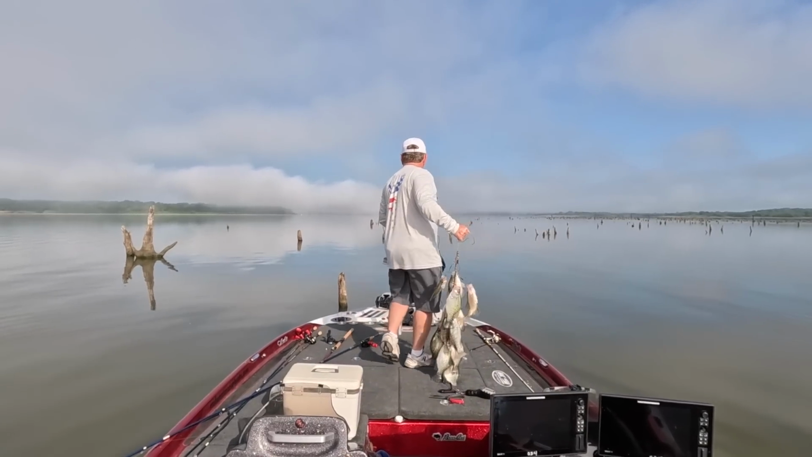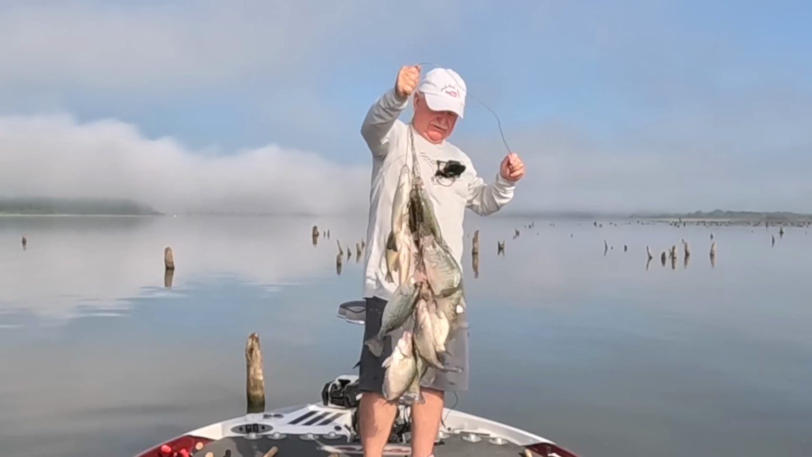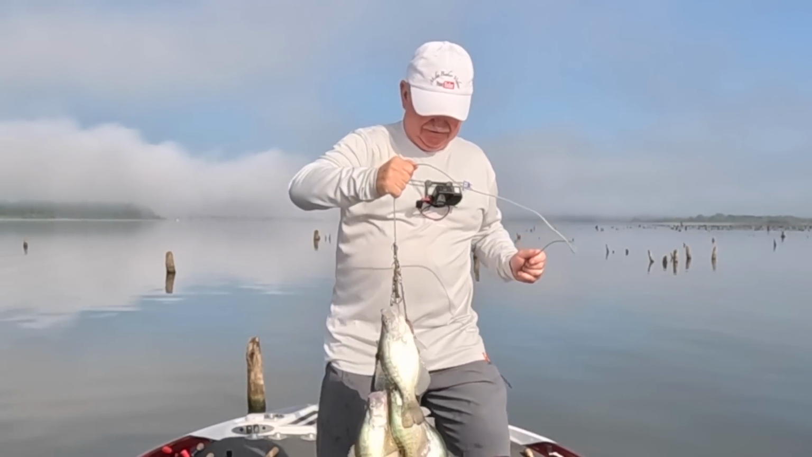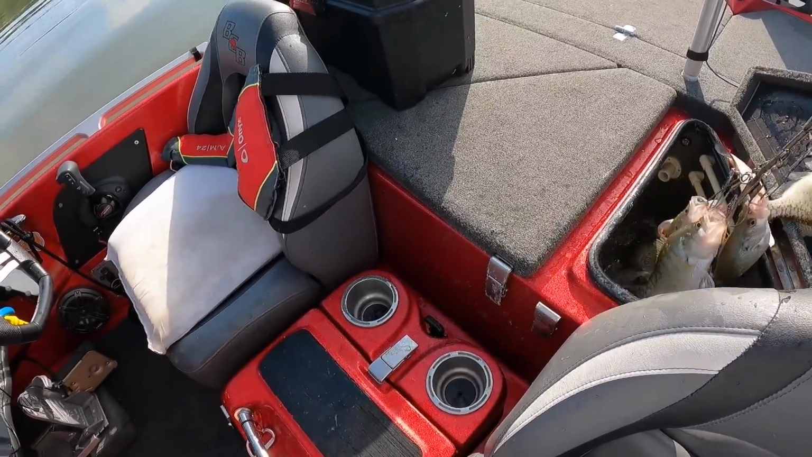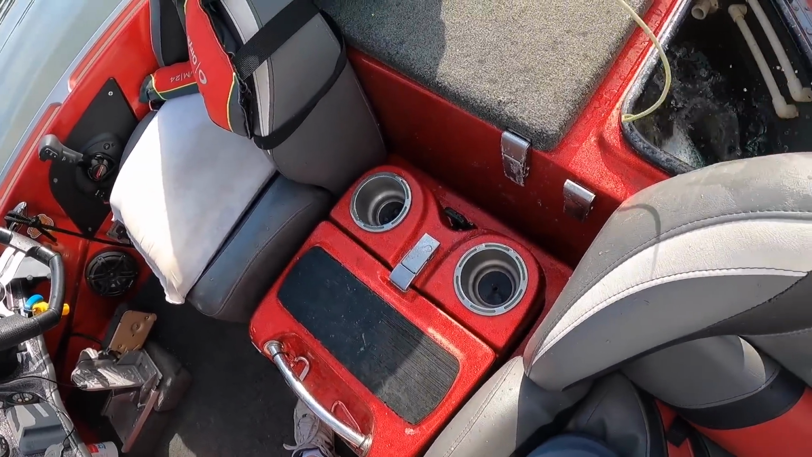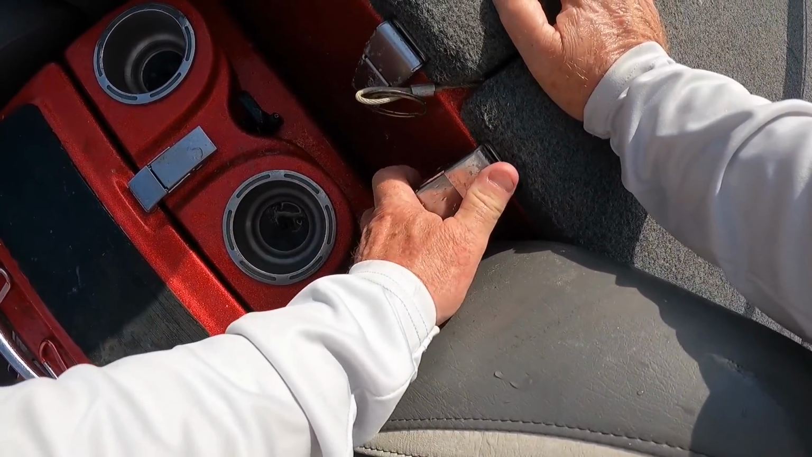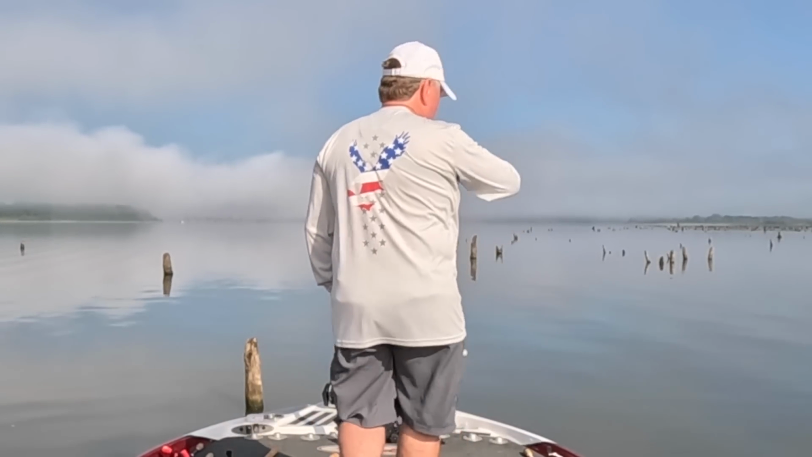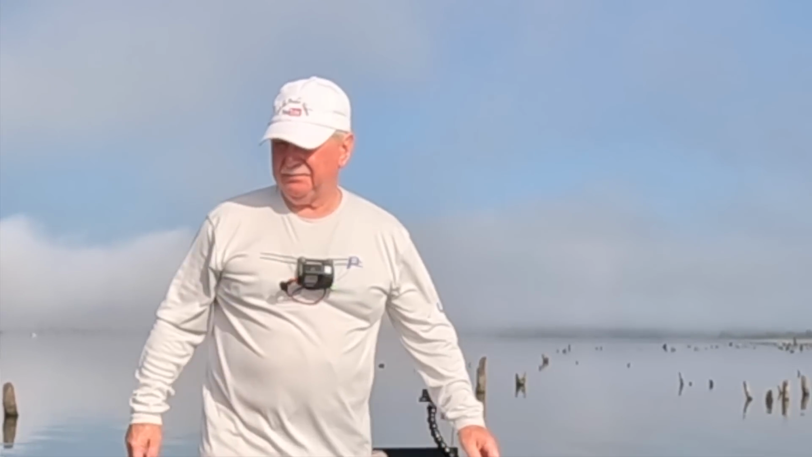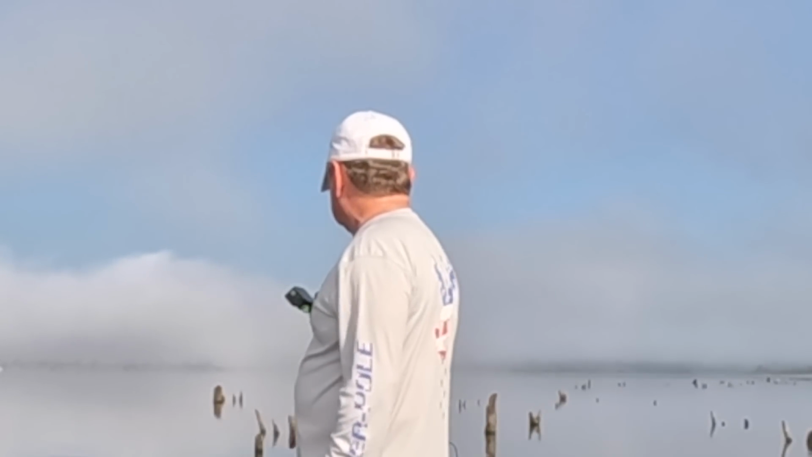Okay, it's 9:04. We got a limit, pretty nice fish. I threw 3 back, just over a pound. I won't be messing with putting any more on the stringer, that's for sure. But I'm gonna keep fishing. I'm gonna turn the boat around here so that the sun is not on this screen.